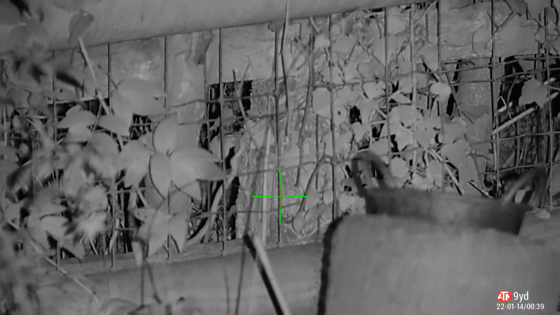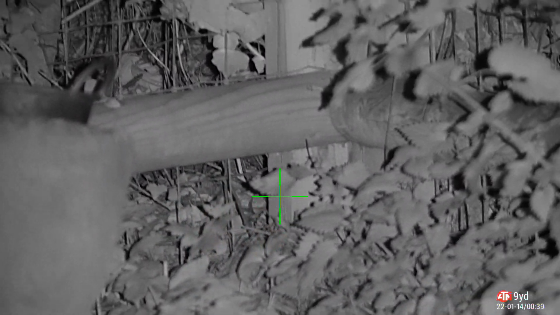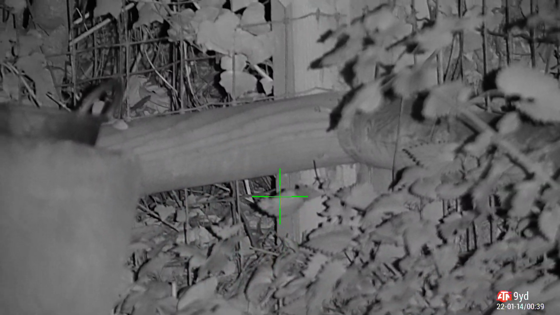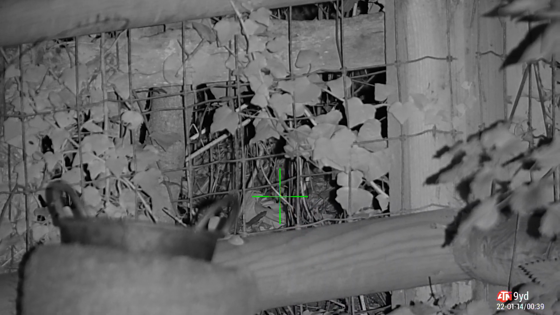Took 2 shots on the rats. Didn't hit record on one of them. Schoolboy error. The second one that you saw there, good solid smack, knocked him straight down. The landowner was happy with that. Red light.